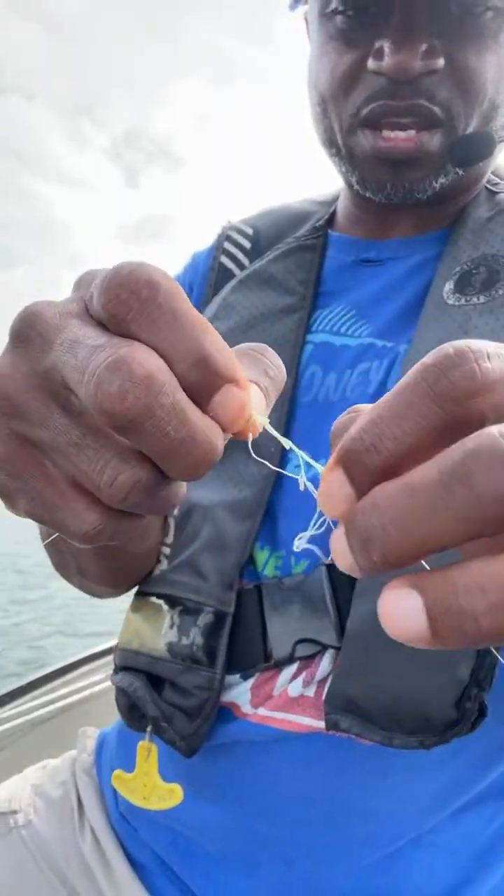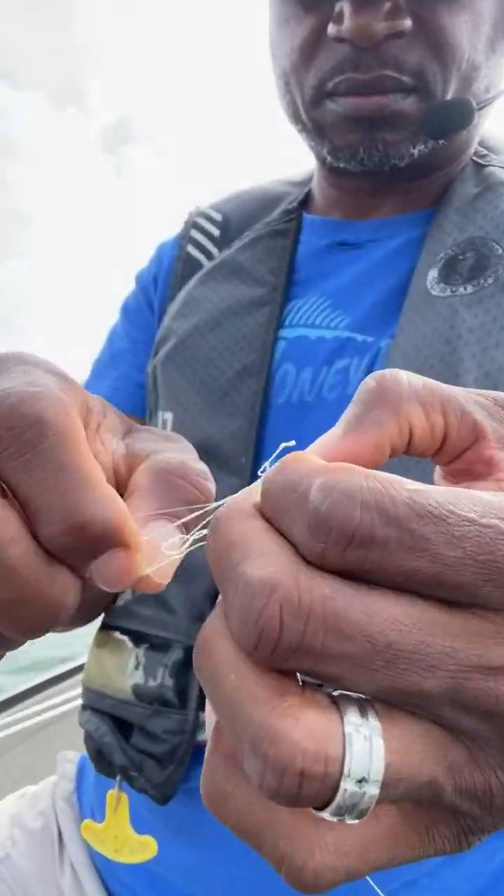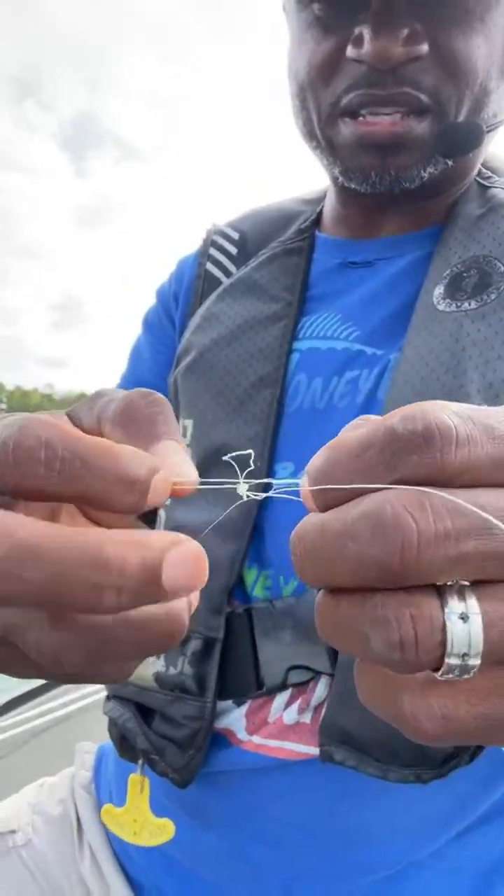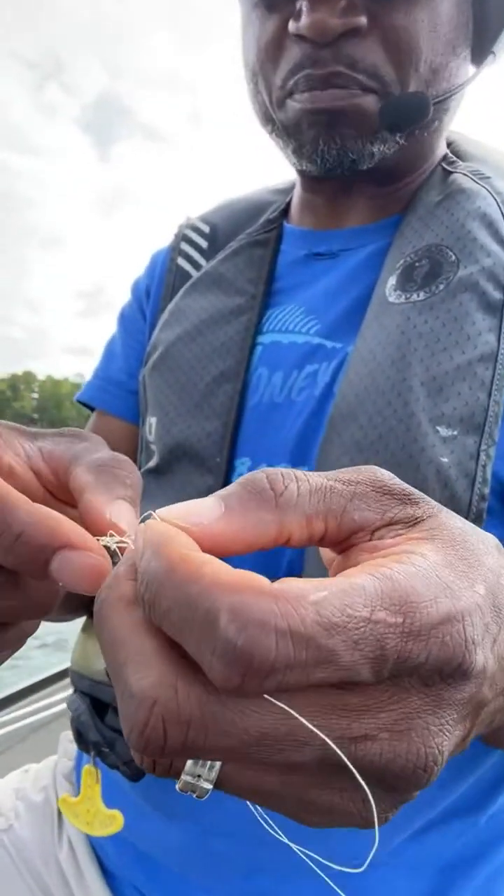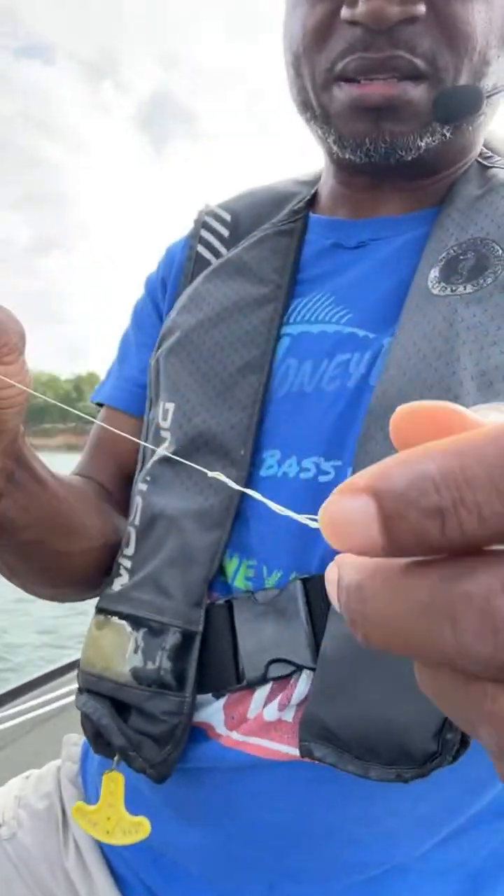So let's see if I can go ahead and get this loosened up, guys. All right, DL Peck says it's a number 8 on a scale of 1 to 10. So let's see, can your partner MoneyBass get it loose? Am I a knot specialist? Knot detangling specialist. All right, look at it, guys. It's working.